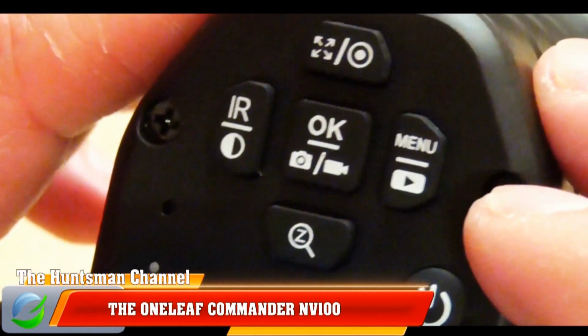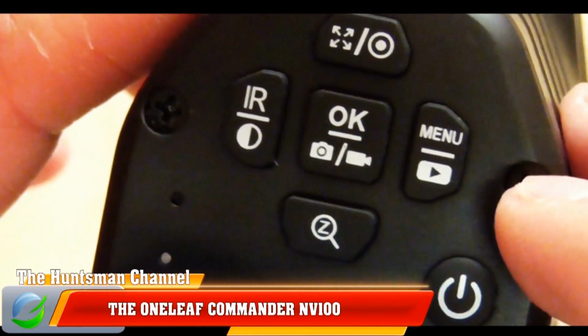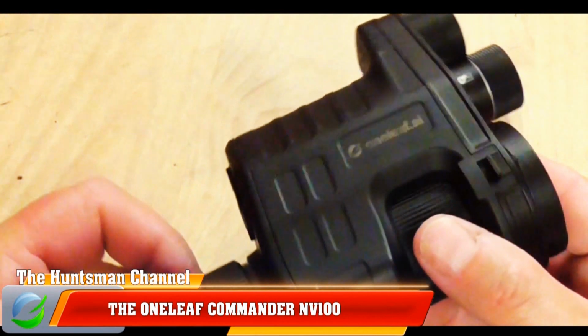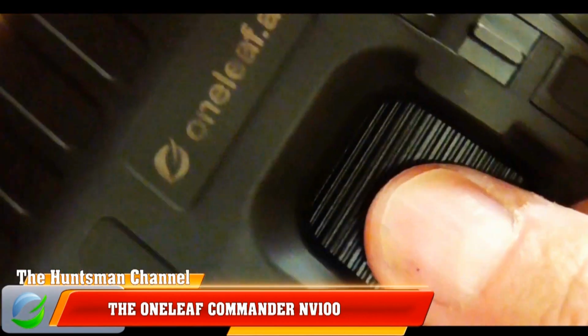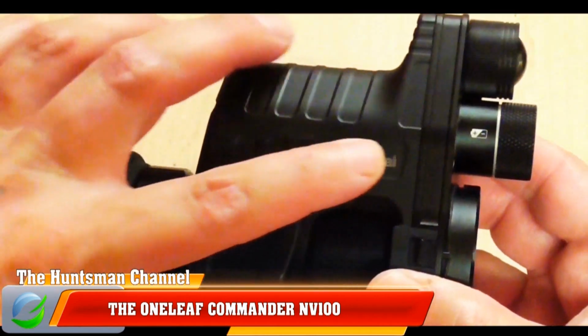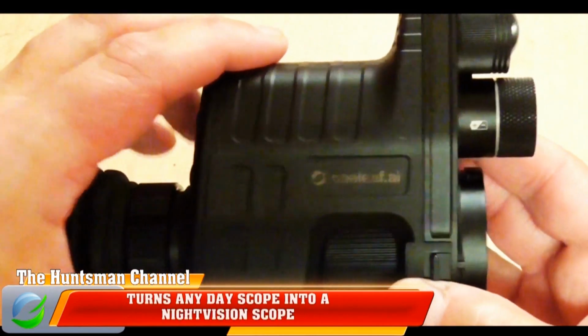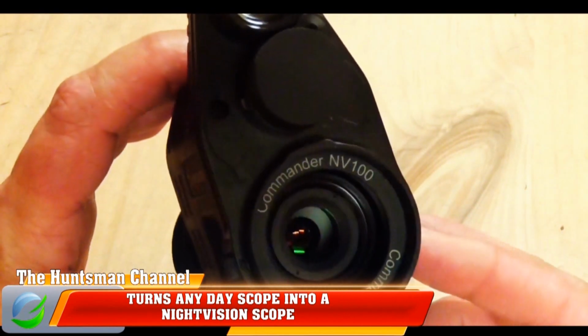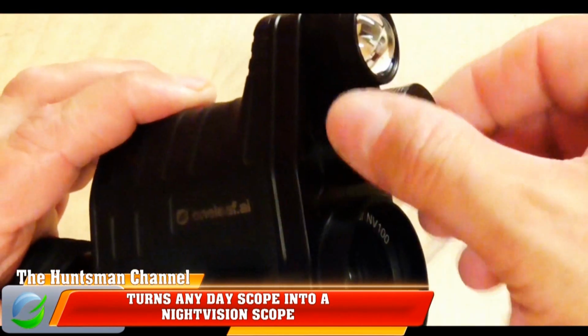Now it has the Starvis CMOS sensor, clear, sharp, bright colours. A diopter and focus adjustable. And it's all powered by the 18650 battery. It's got a good run time. It does have the sleep function, to conserve that battery power while you're on the move. And that's really an abridged look at the Commander NV100 review.